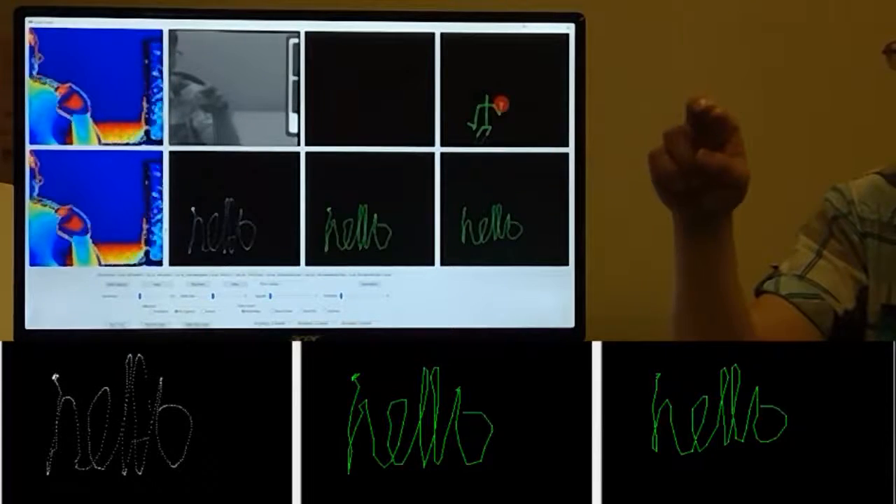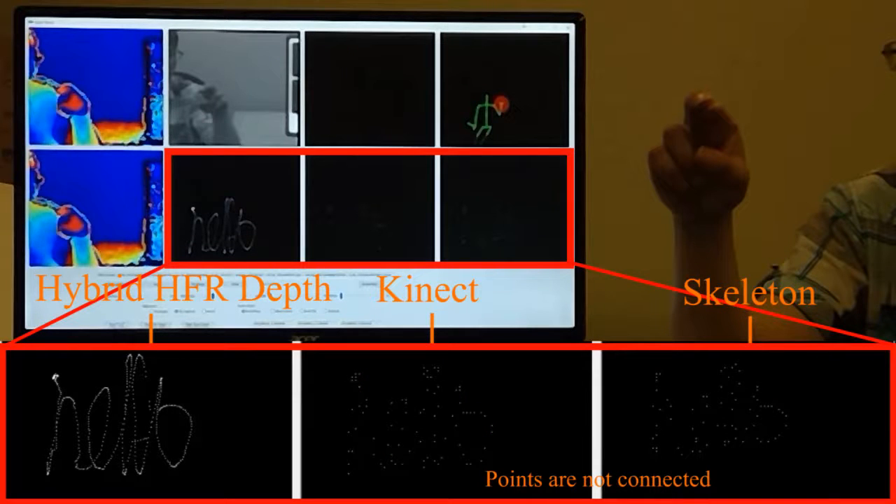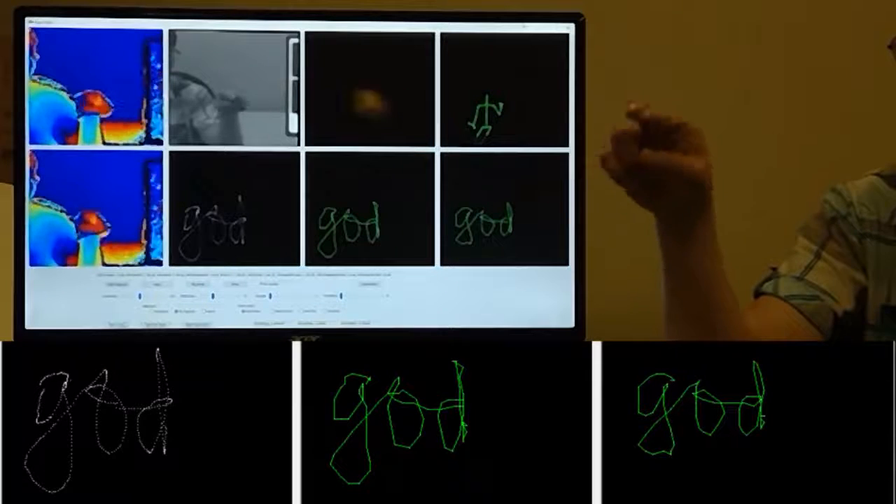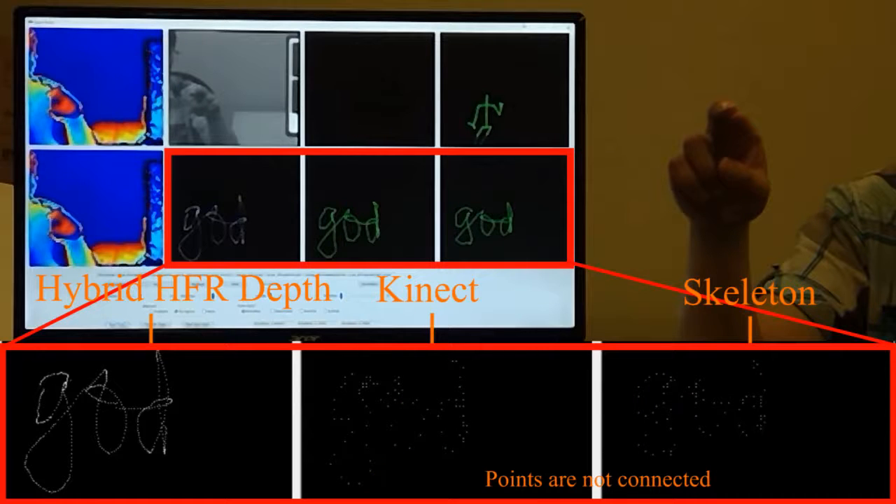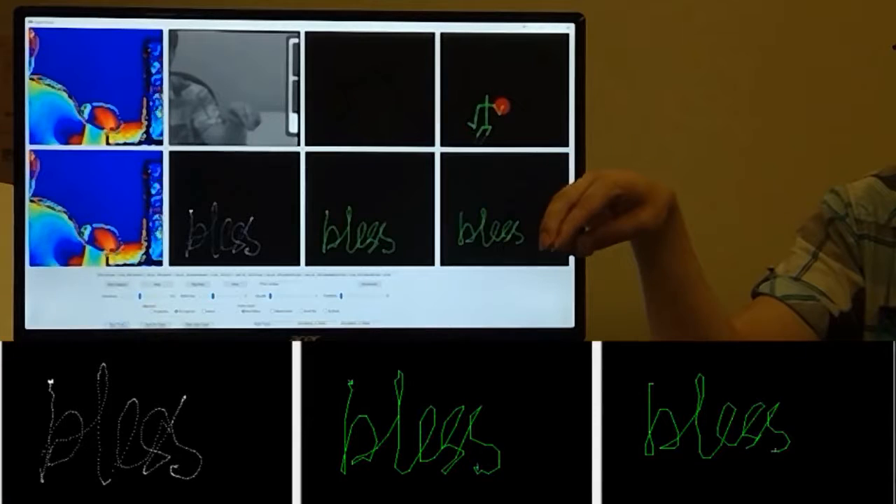High frame rate also benefits fingertip writing. In this example, we ask the user to write "Hello, God bless you." Our Hybrid HFR Depth produces good quality, readable writing. For other writings, if points are not connected, it's impossible to recognize. If points are connected, they still lose details.